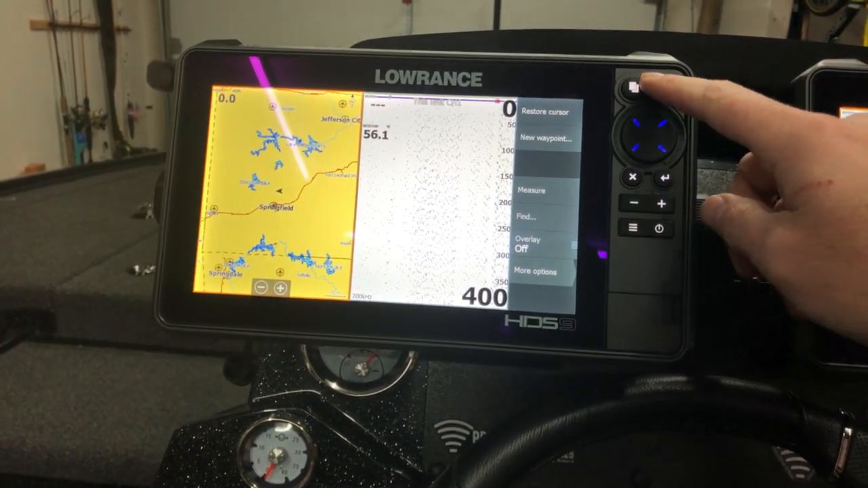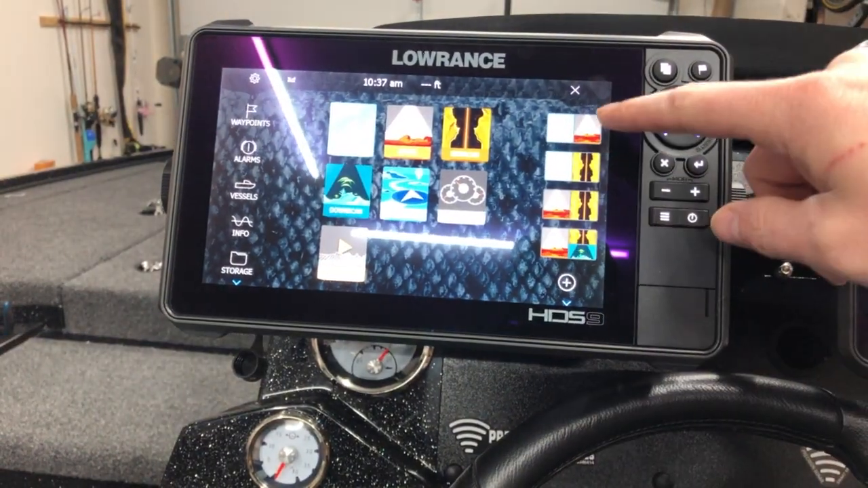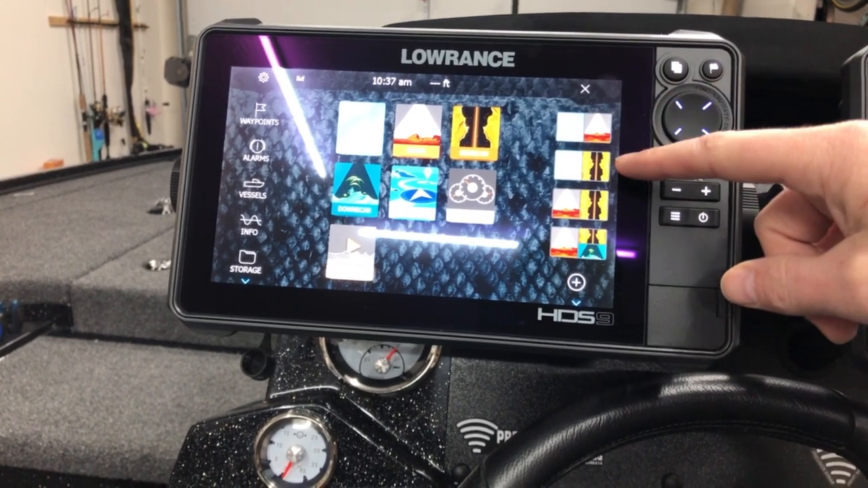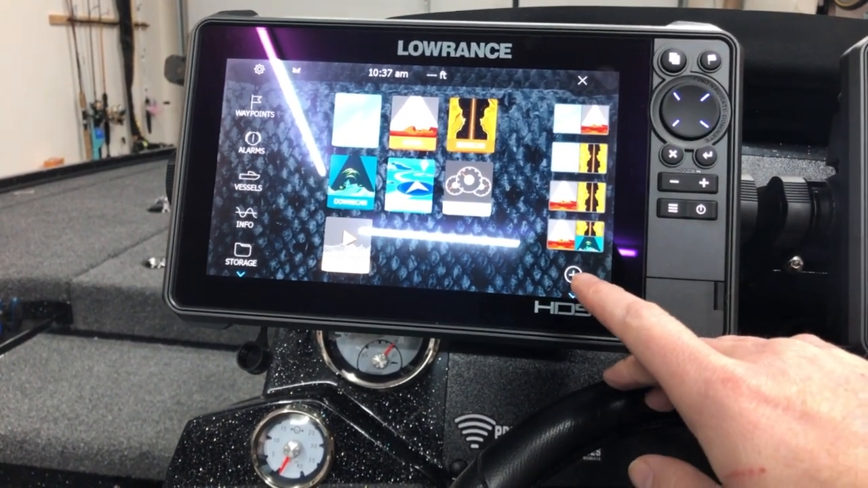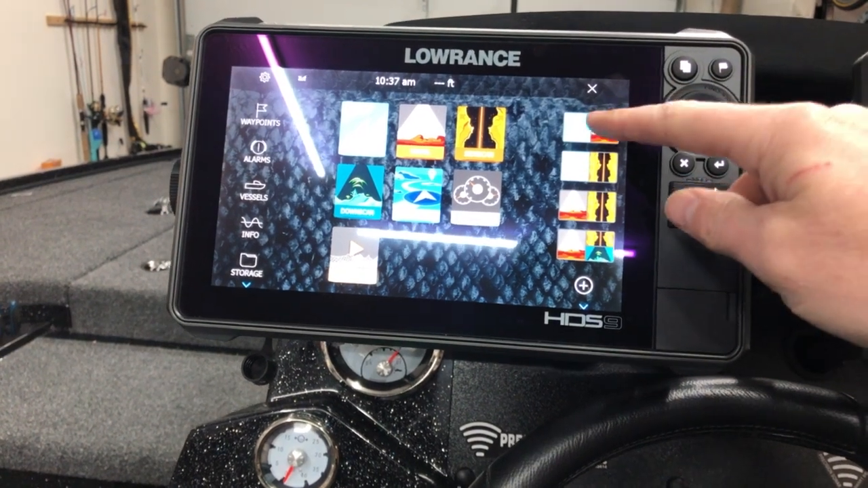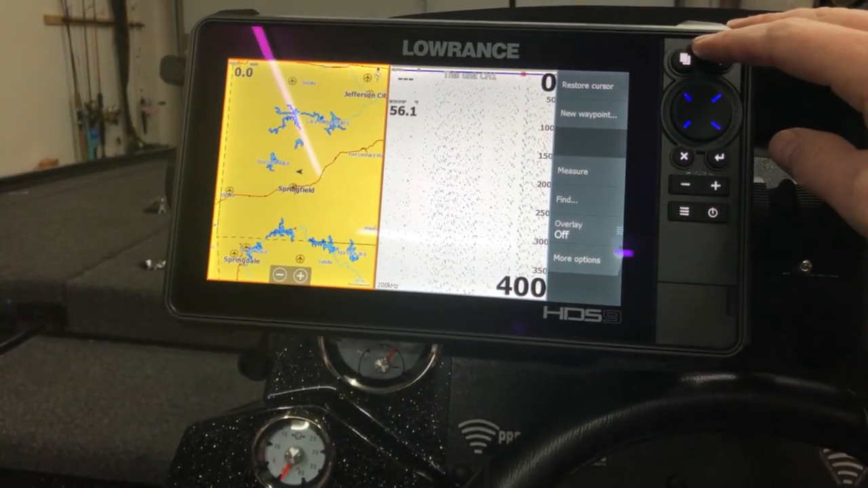So now this is a simple setting that's already set up in the unit. I go to my home page. You've got your settings here on the right side of the screen. All right, you've got your sonar, you've got your side scan, you've got your sonar with your side scan, and so on and so forth down the line. You can hit the plus button at the bottom to get a whole new setting, but because I like this initial one, I'm gonna go ahead and click it. All right, when I do, I'm gonna go to